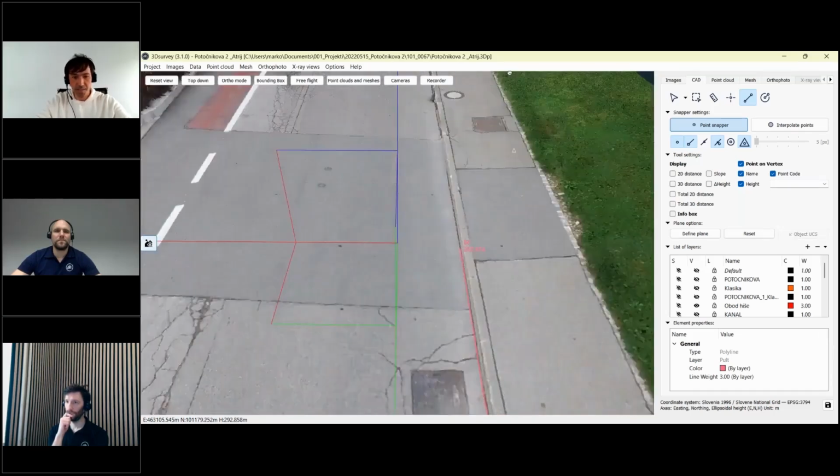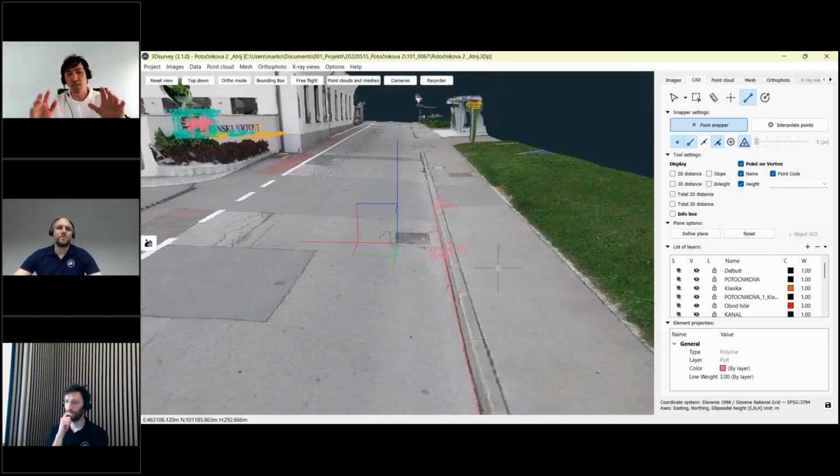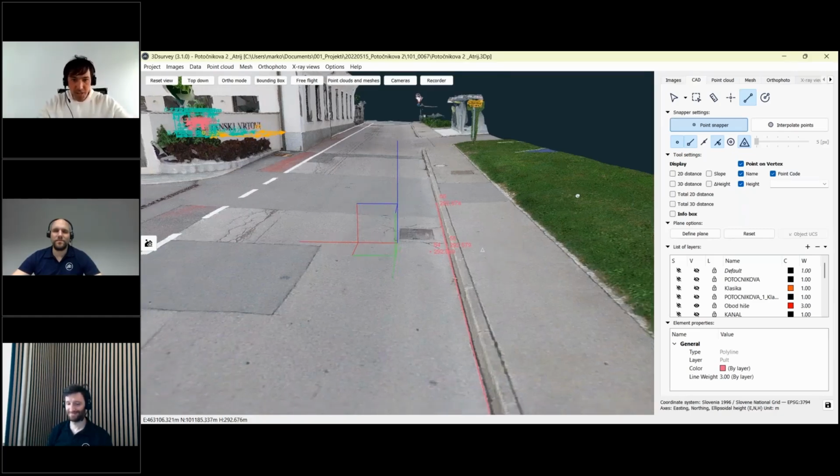And in this way, you are now able to perfectly extract road curves or small details which were not perfectly generated in the point cloud or mesh. Okay, cool. This was my 10 minutes for this feature.